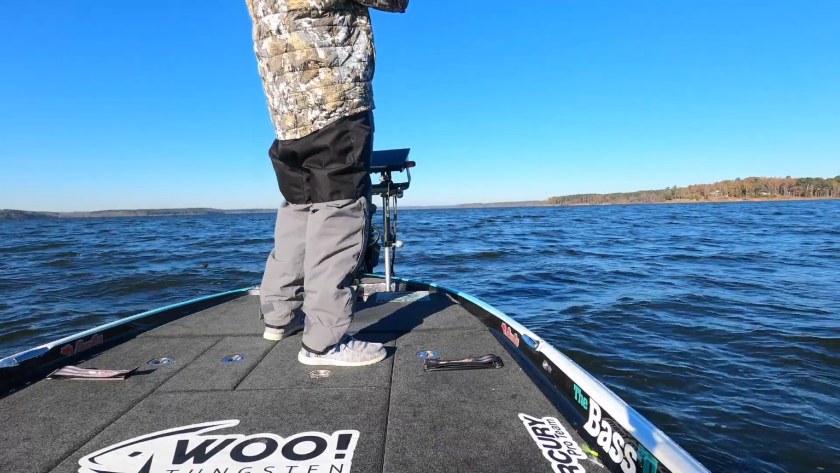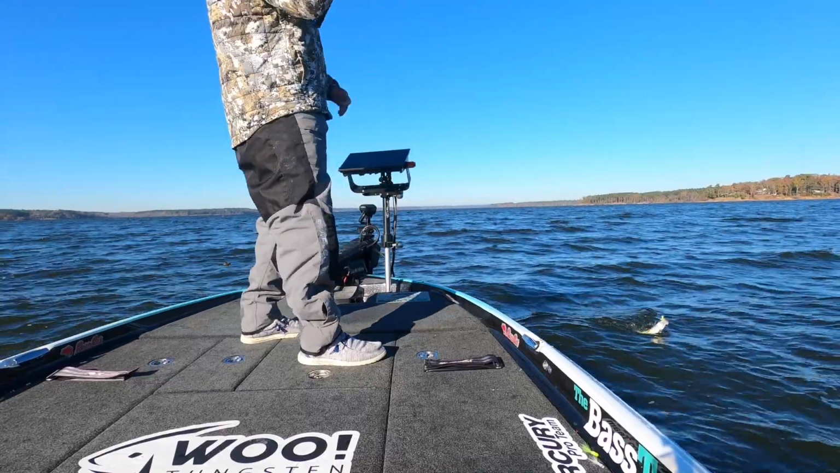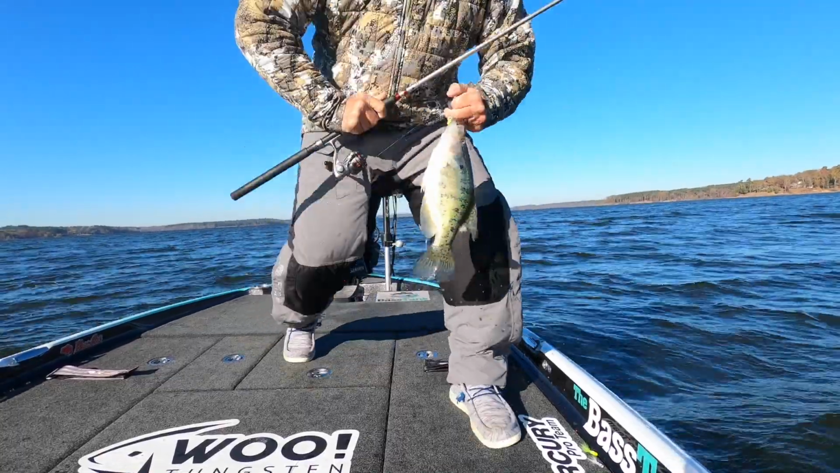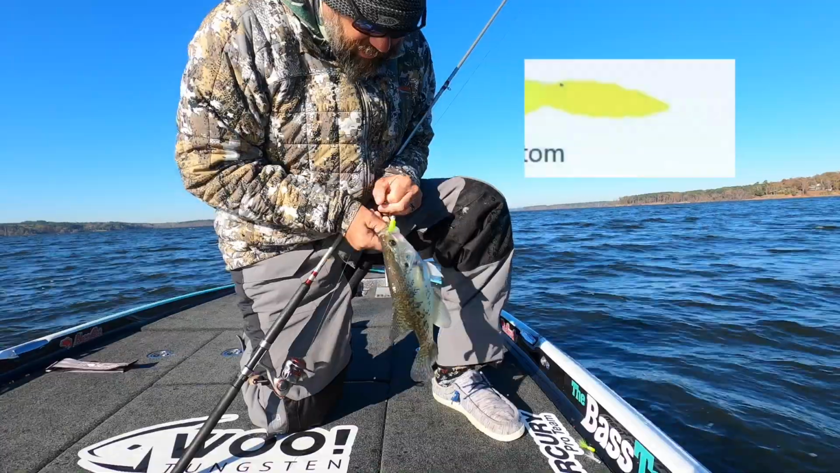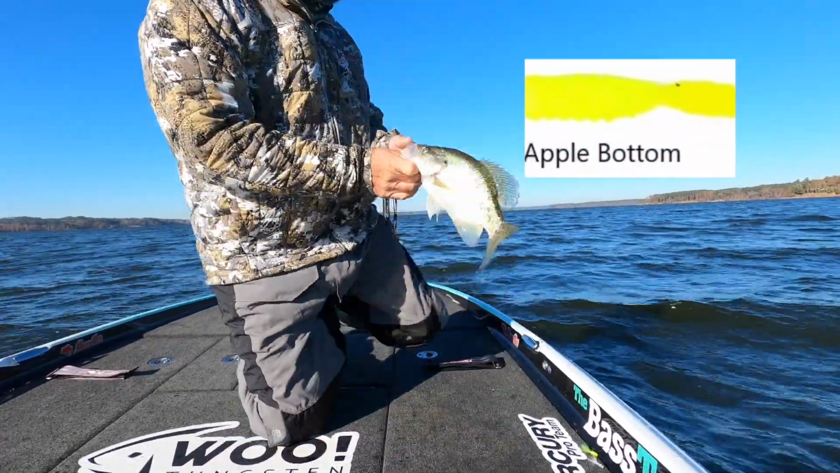Little one. Well, getting bigger. Not little, yeah. Little lure. Still rocking that apple bottom. Fell right out. Quarter ounce head.